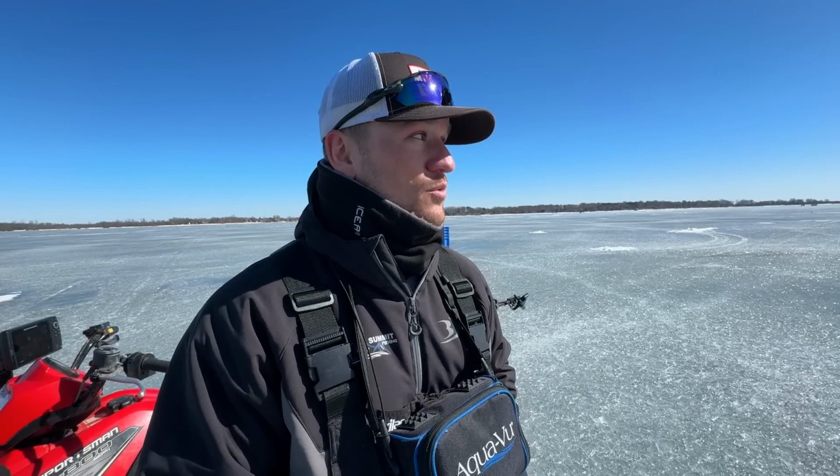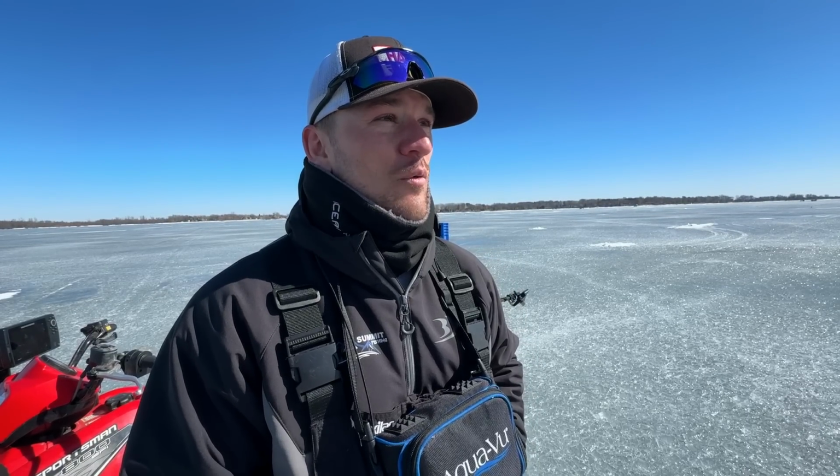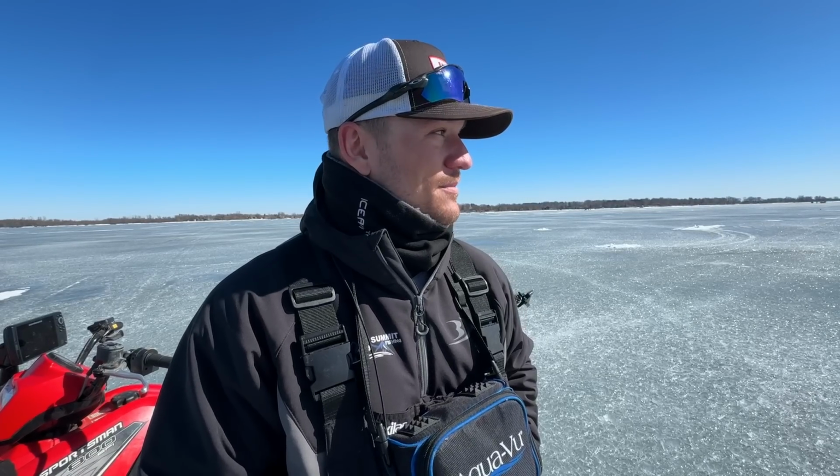We have found a ton of crappies. We found a couple of spots with some nice bluegills. We think that's probably going to be the key. The bluegills are going to be the key. If you can find bigger bluegills, you're going to probably do well, and then a couple kicker crappies is going to be the deal. But now we are just searching some off-the-beaten-path stuff to hopefully find something that nobody else has found. And sometimes that's the key.